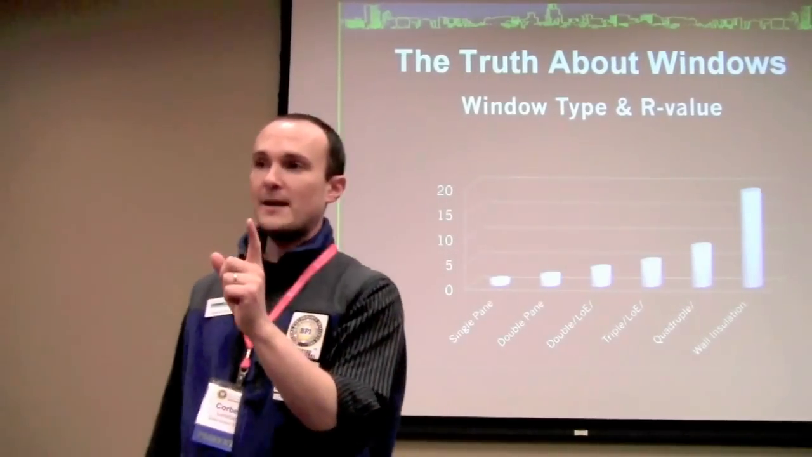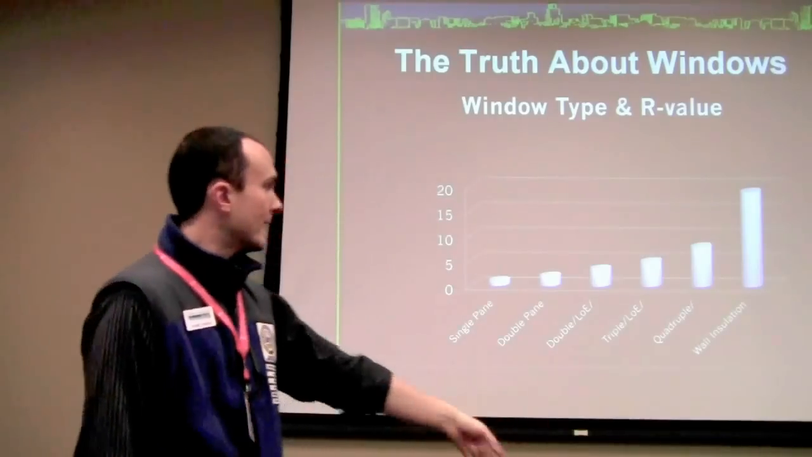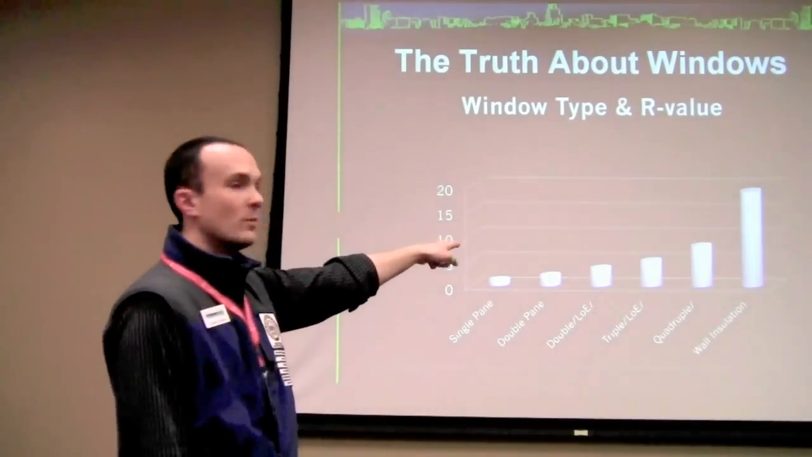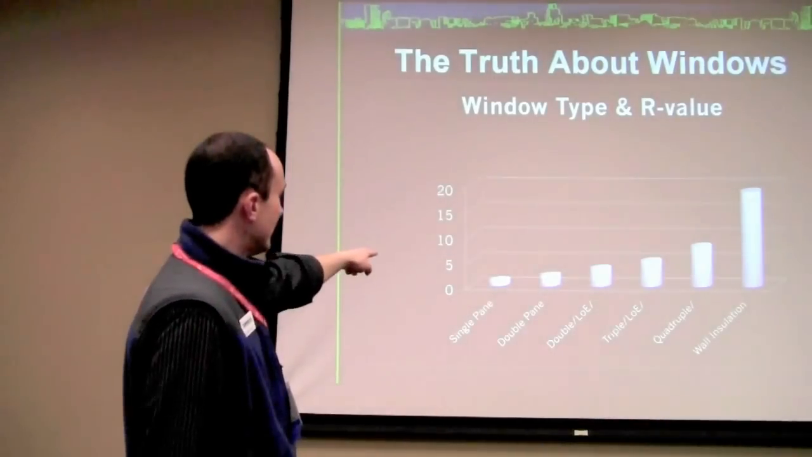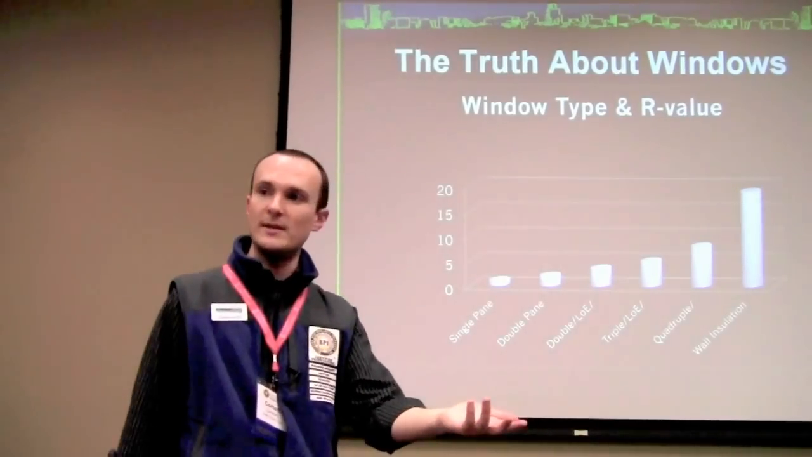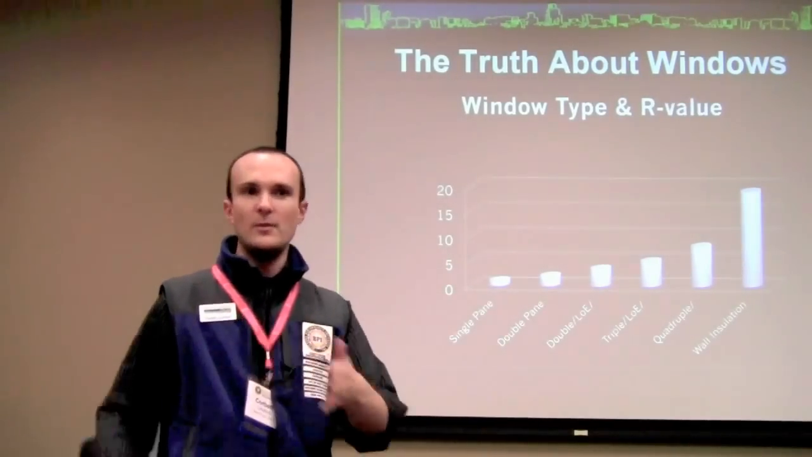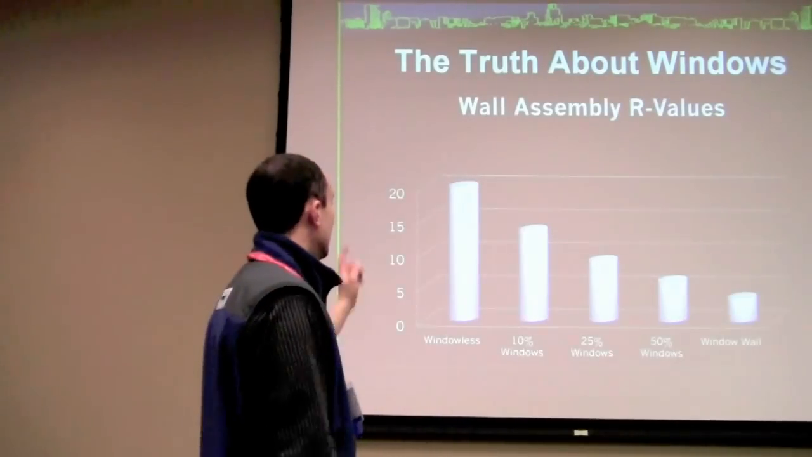That is 100% better, but if you think about it in a systems kind of way, then you realize that the wall insulation that we want is R19, right, for code. If we have a difference between an R1 and an R2 when we spend $20,000 replacing windows in the house to go from an R1 to an R2, when we really want an R19, it's a drop in the bucket. We haven't really done anything at that point.